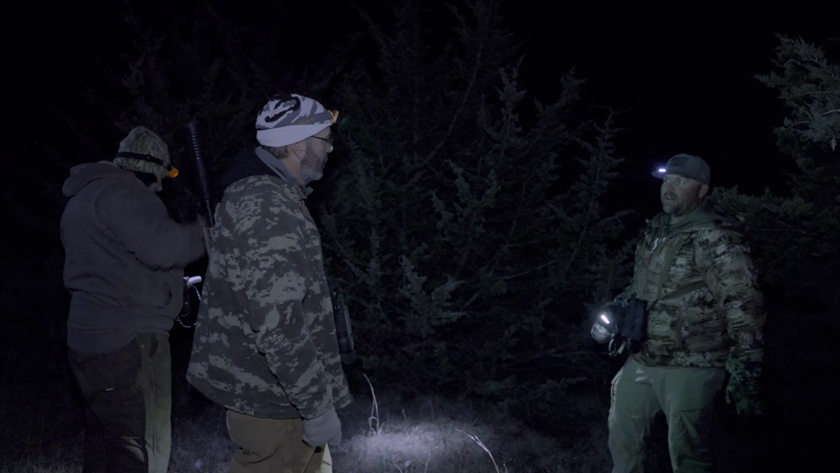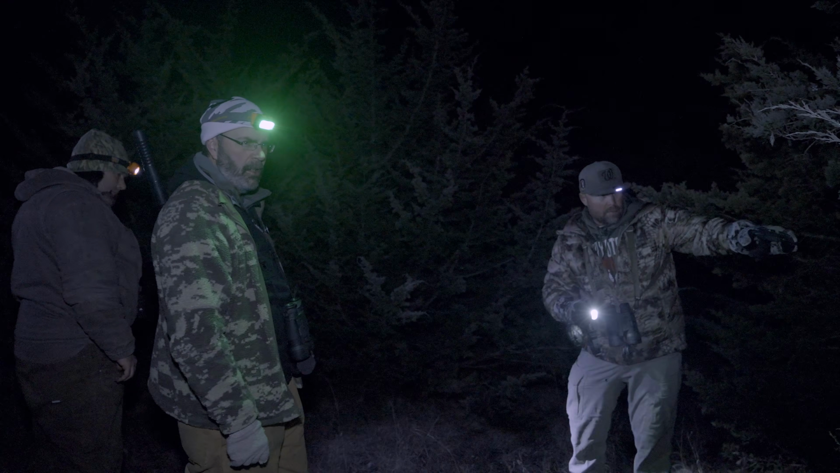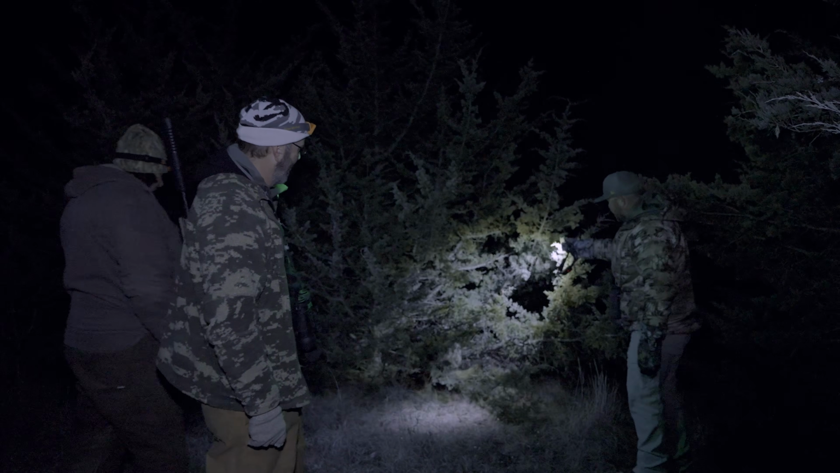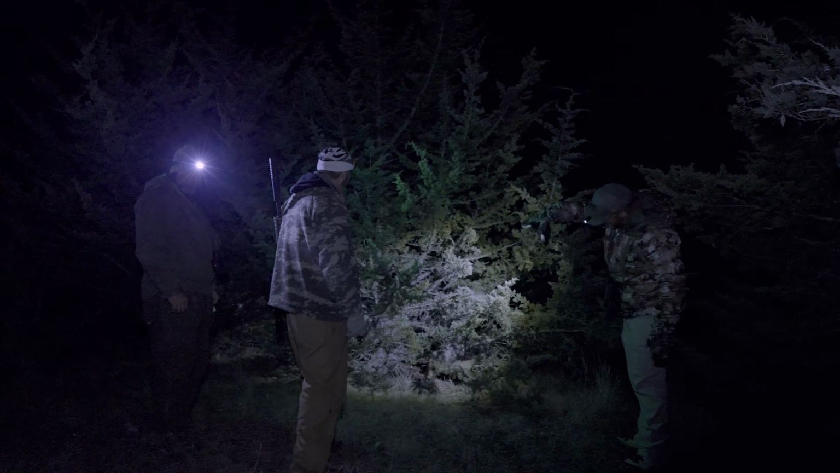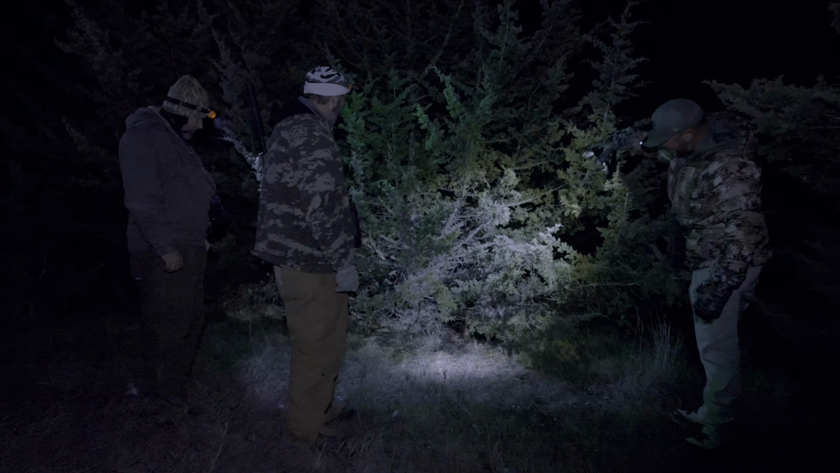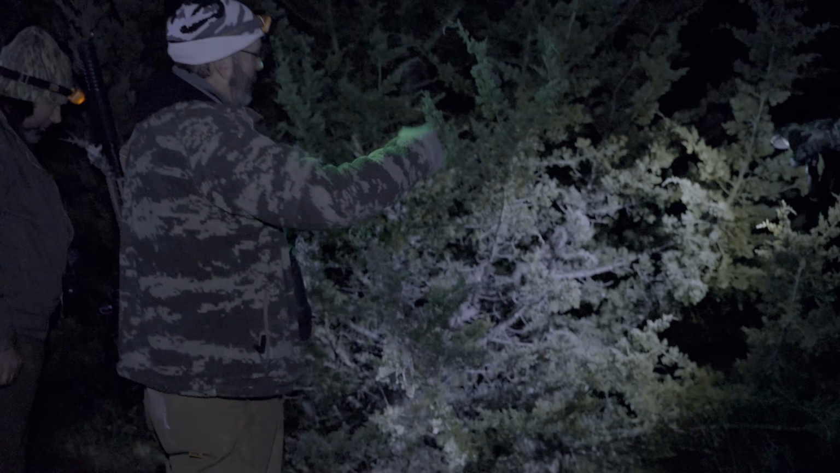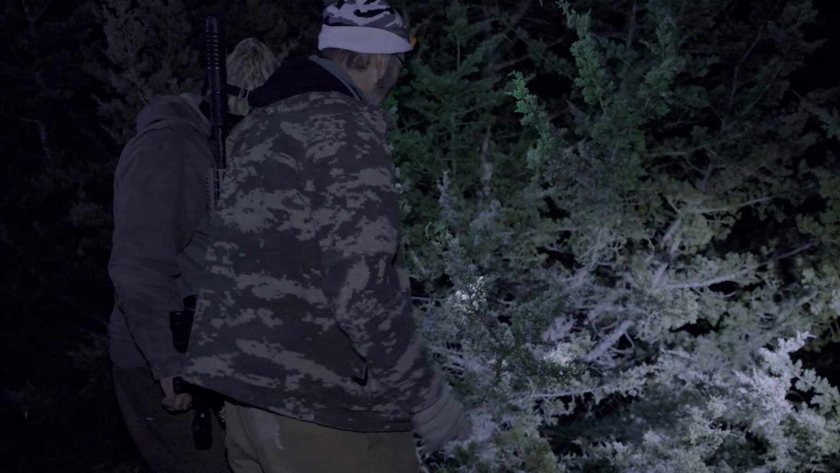You're shooting that 75 grain VMAX out of that 243, and he made it, what is that, probably 15 yards up into here, but not much. You'll have to come up in here. He kind of piled himself up into this evergreen tree. That's crazy. He just died and launched himself. He's dead, laying up on the branches. He tore through there and just flew in the air and piled up in there. That's how Geoff found him.